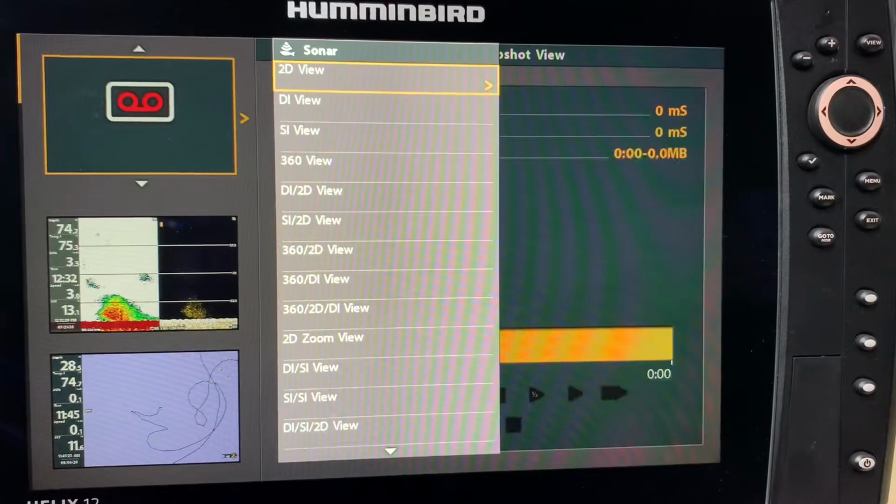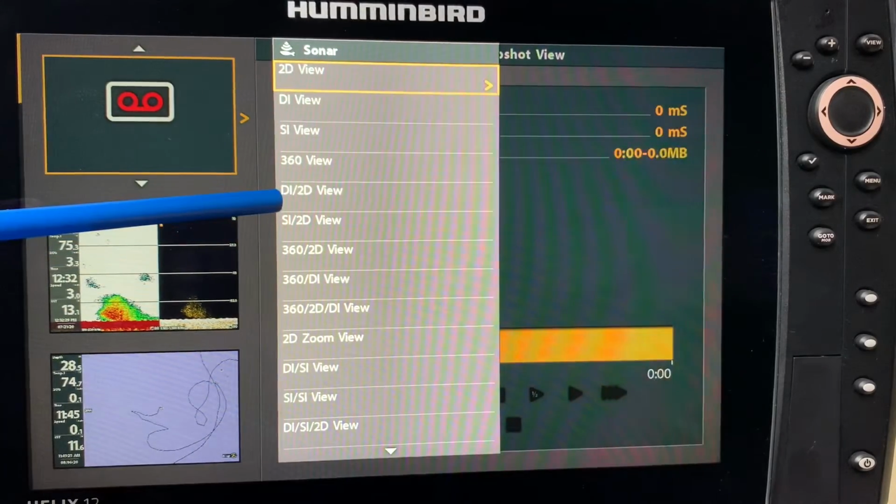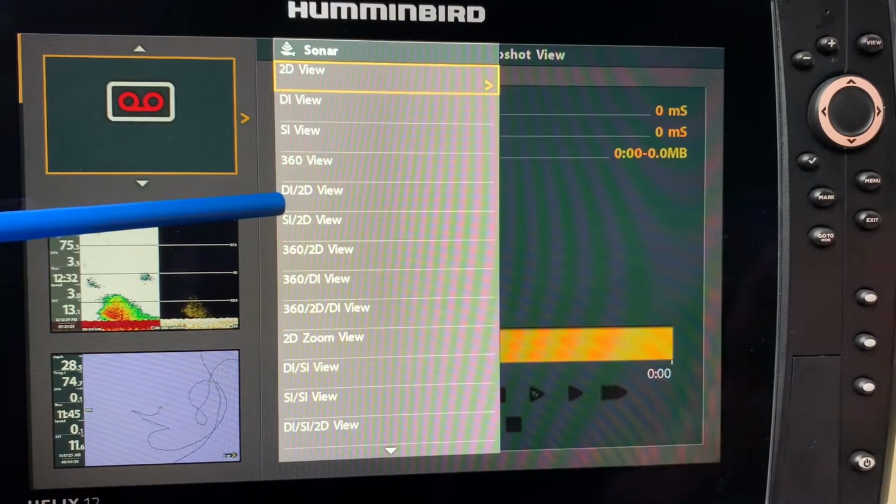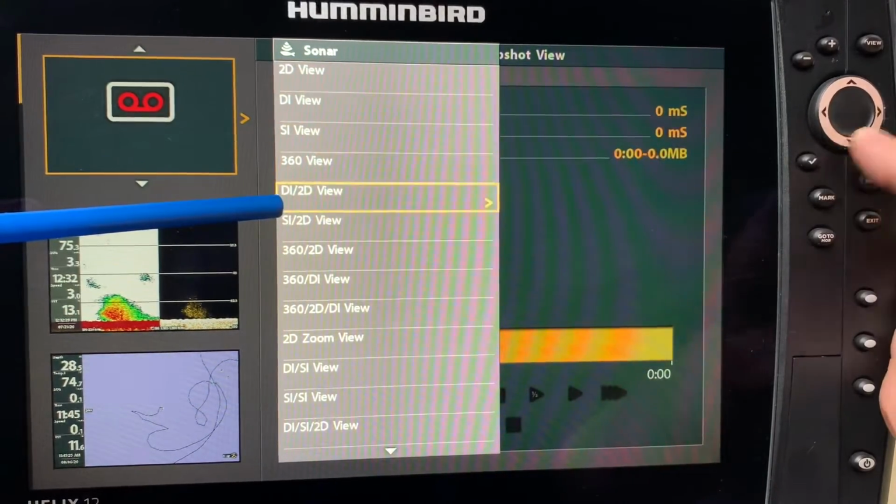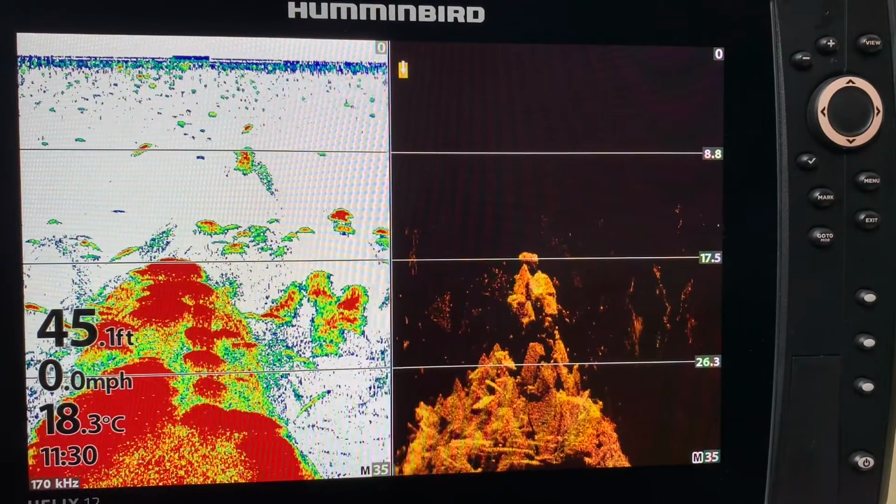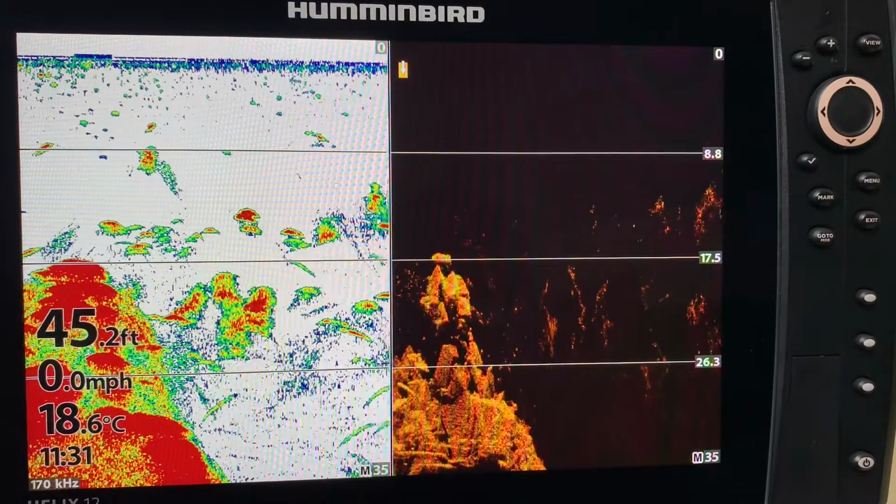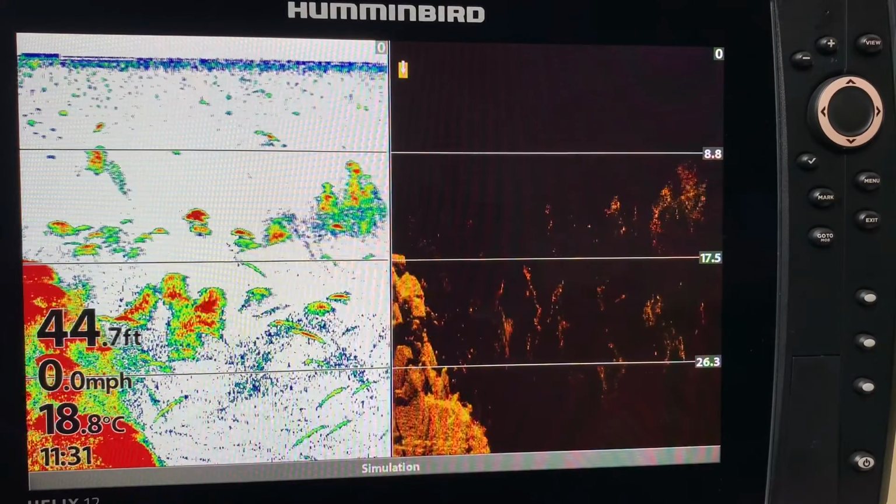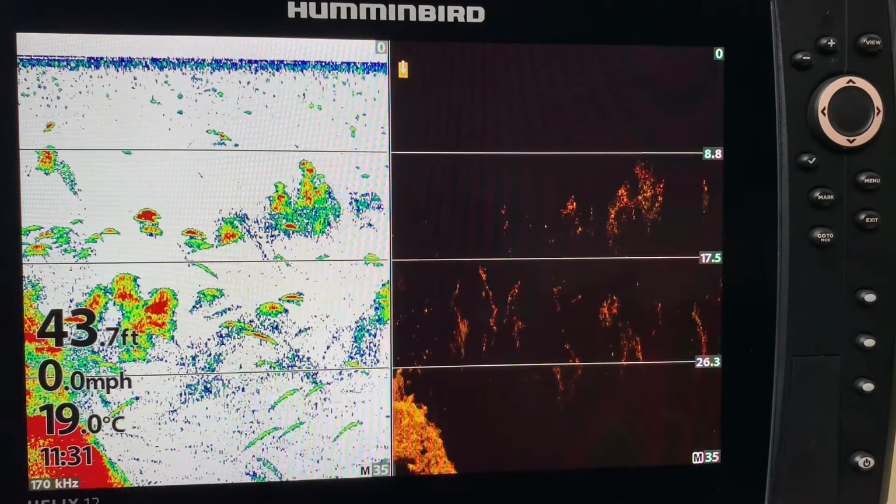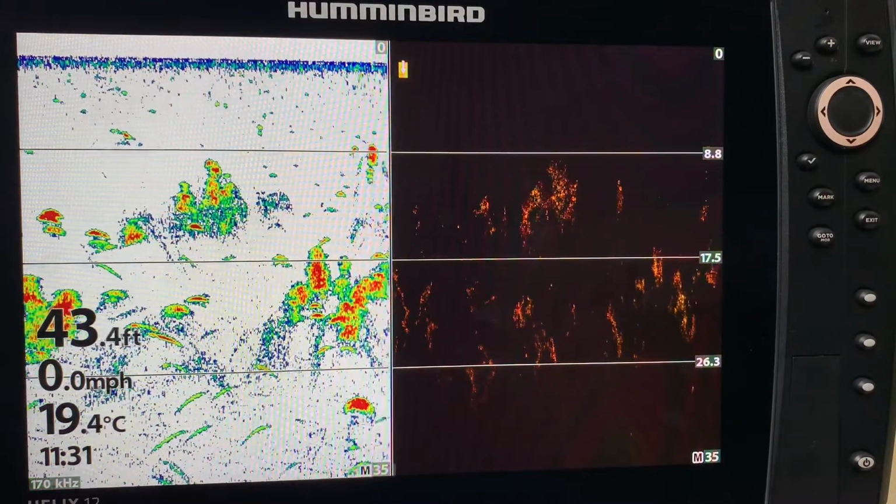To eliminate the guesswork of finding your desired view, you simply find it on the list here. So for example, if I wanted to go to down imaging 2D view, I simply cursor down to it, hit the right arrow key, and there it is. It is just a way better system than going repeatedly through the view buttons, and it will save you a lot of frustration and time, and I hope you find this tip very helpful.